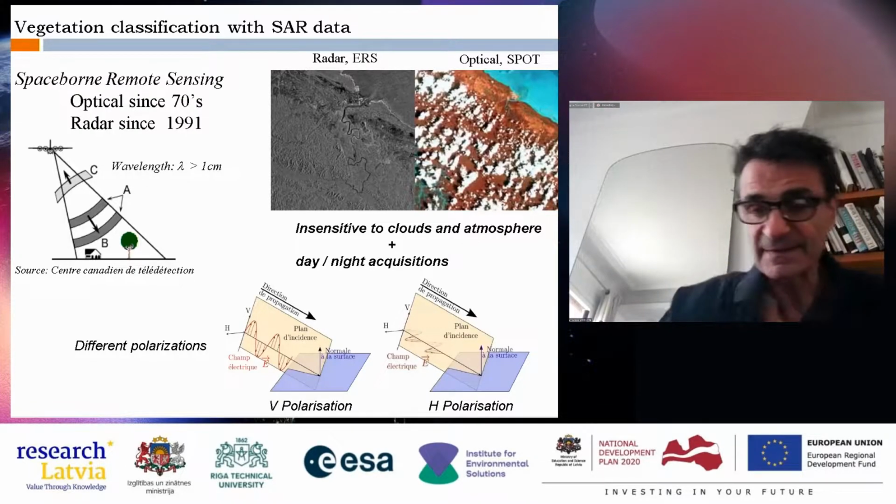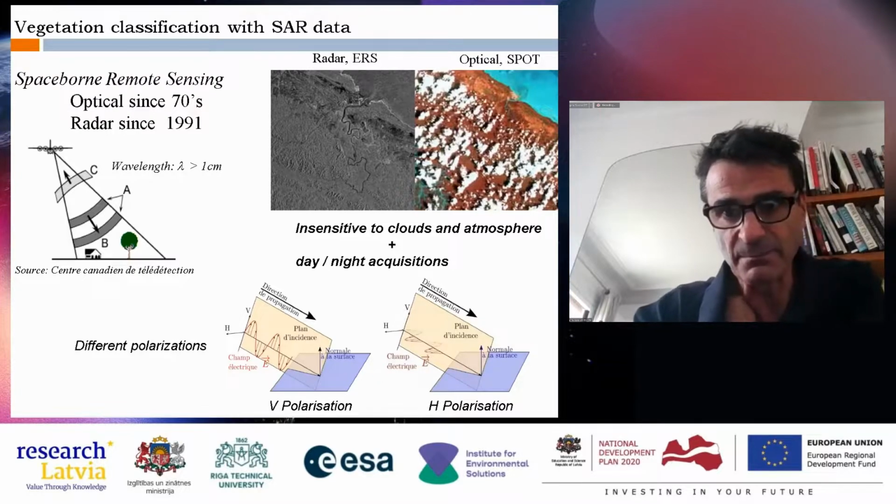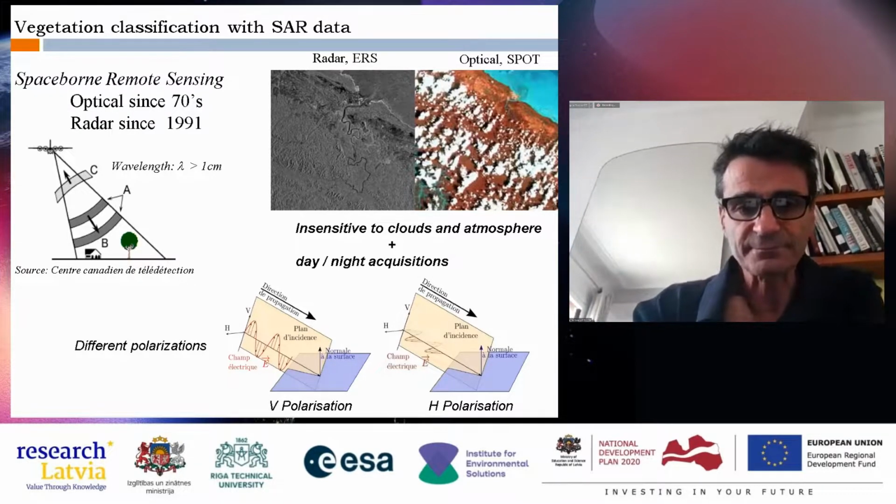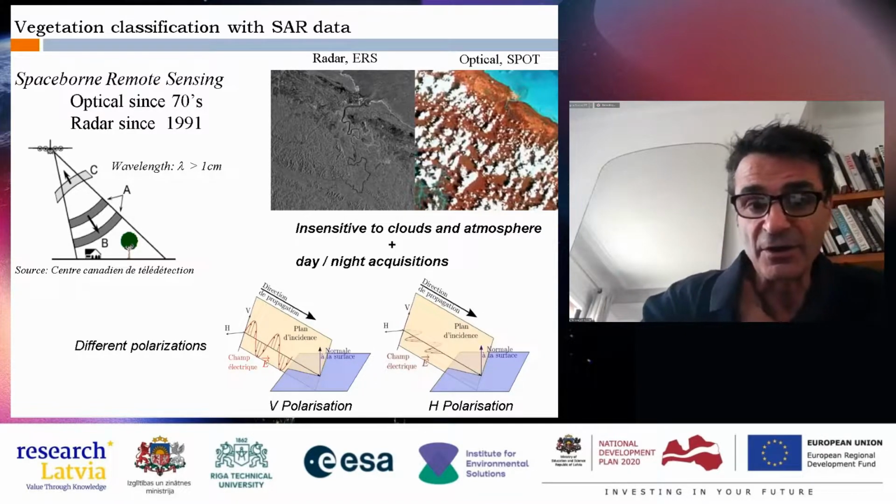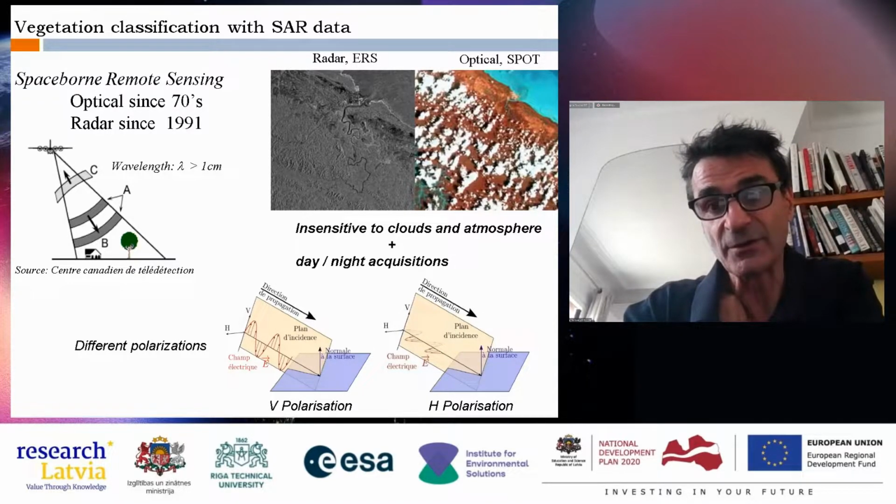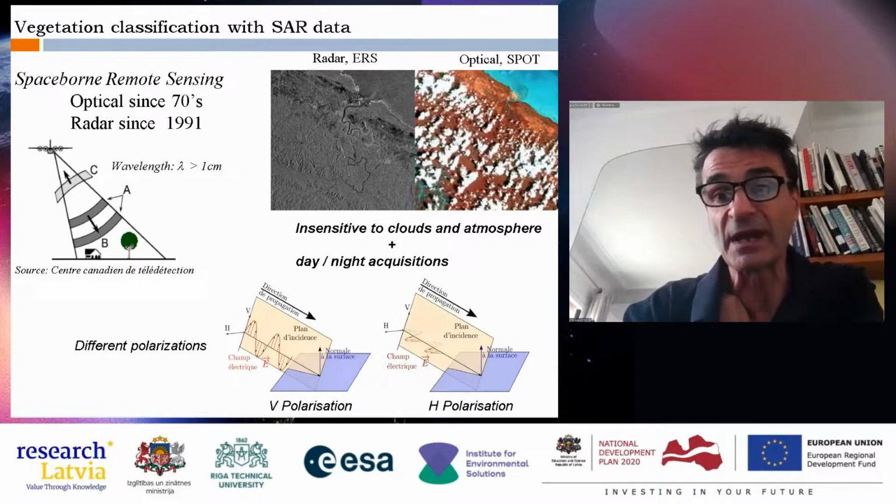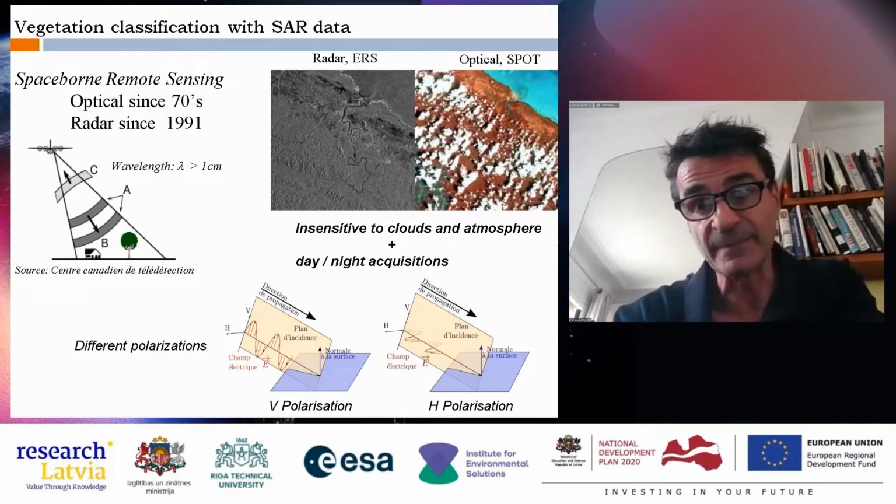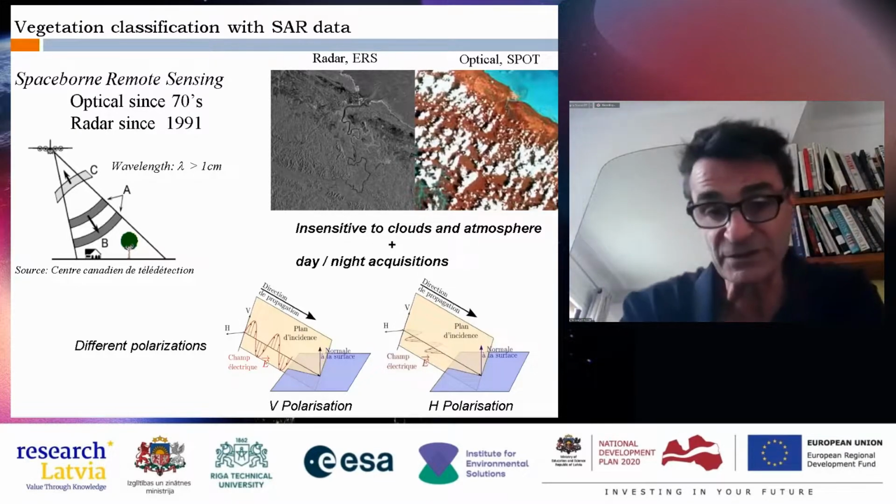Something that is important in radar, and I will speak about it later, is the polarization. Because these waves are synthesized, these are coherent waves, and coherent waves are characterized by their polarization.